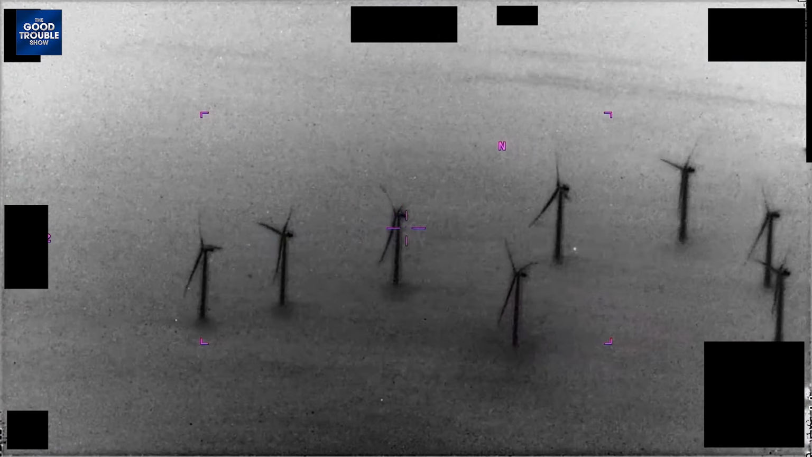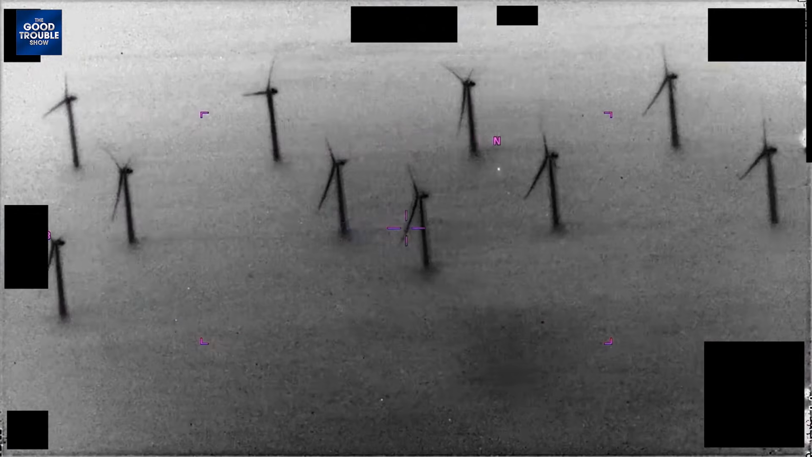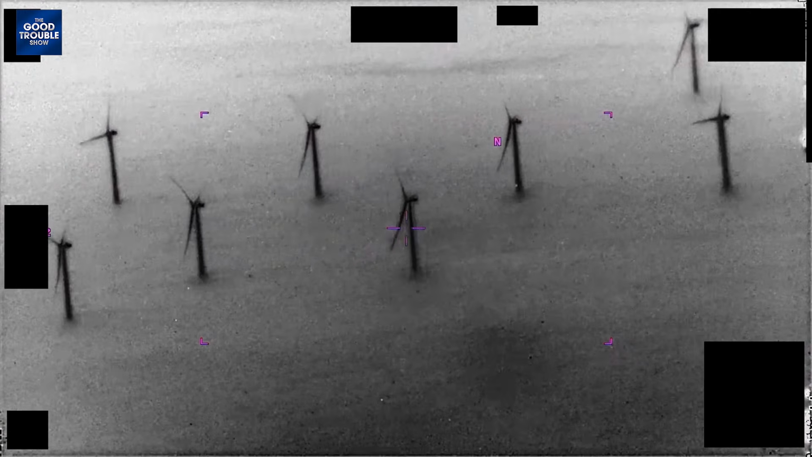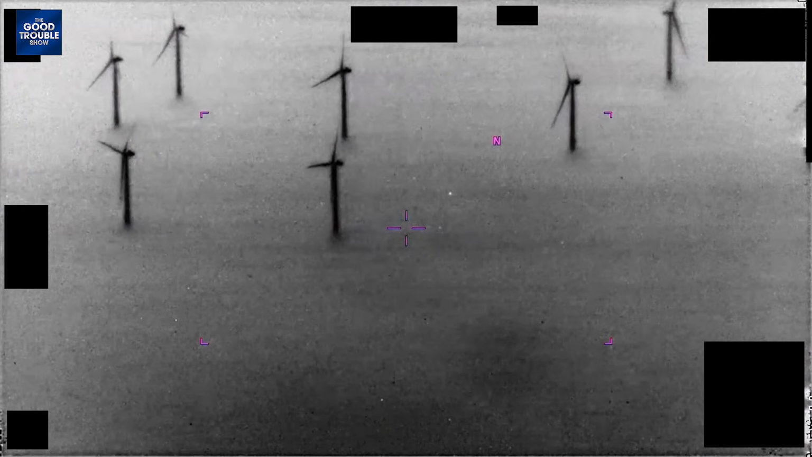That's still a part of parallax, because you really don't know if the clouds are moving under there, or the terrain. It's hard for me to see what all of that is. So yes, it appears like that, and it's obviously moving again, right? Because we're seeing the wind farm. I really like looking at the windmills. They look really cool in thermal.